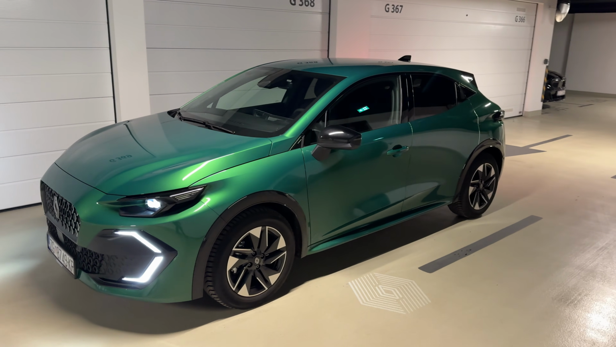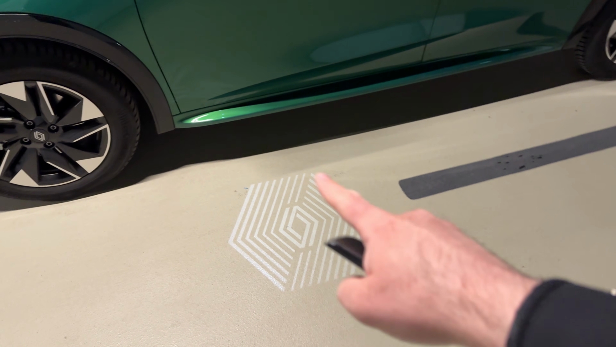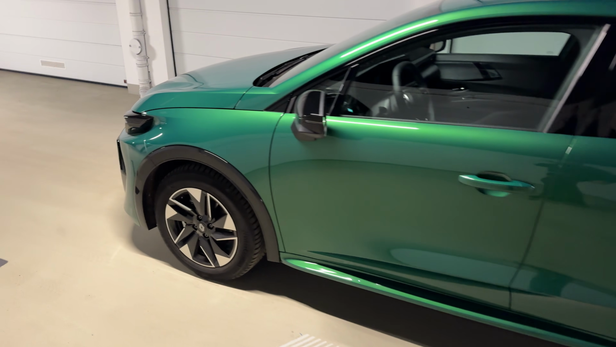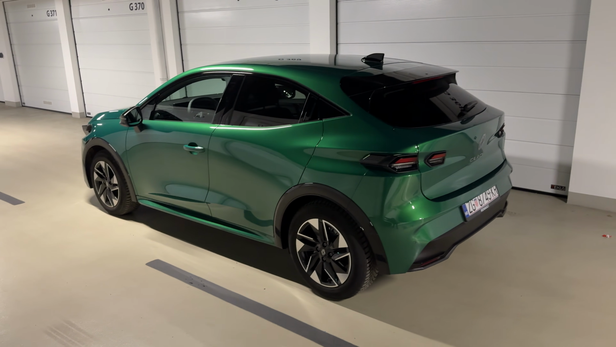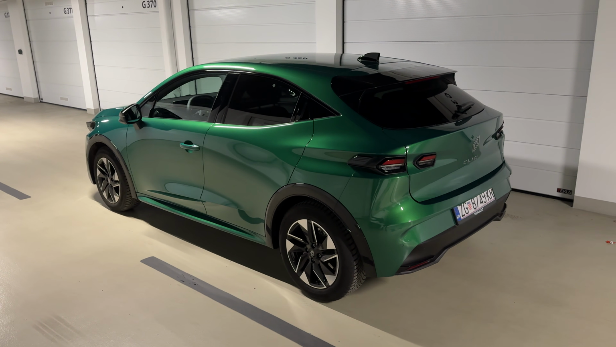4 meters 12 centimeters is the length of the car, and then here you can see the puddle light with the Renault badge. And then also 16-inch wheels. We have the metal trim, Techno. You can go for the Esprit Alpine, which is the top of the line, and the Evolution is the base one. Now, you can also go for the 18-inch wheels on this trim as an optional extra.